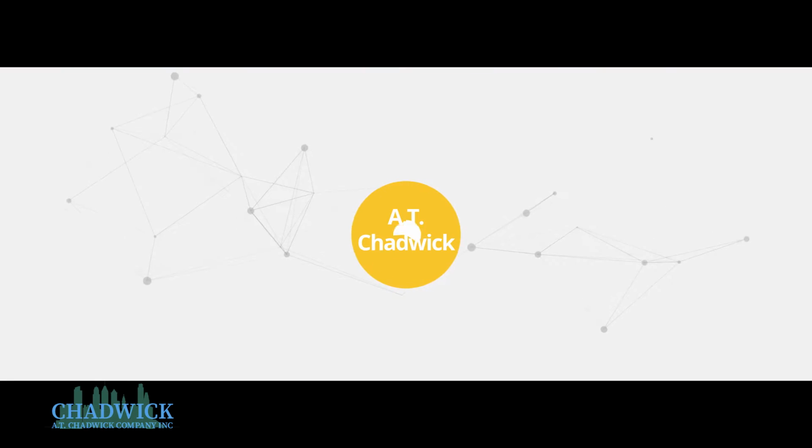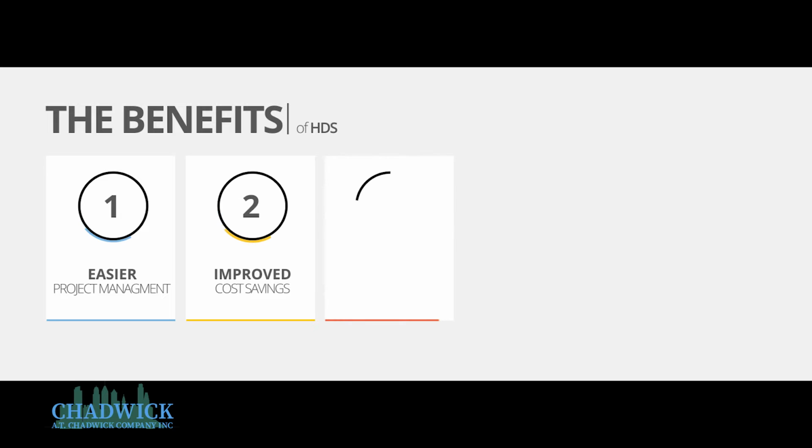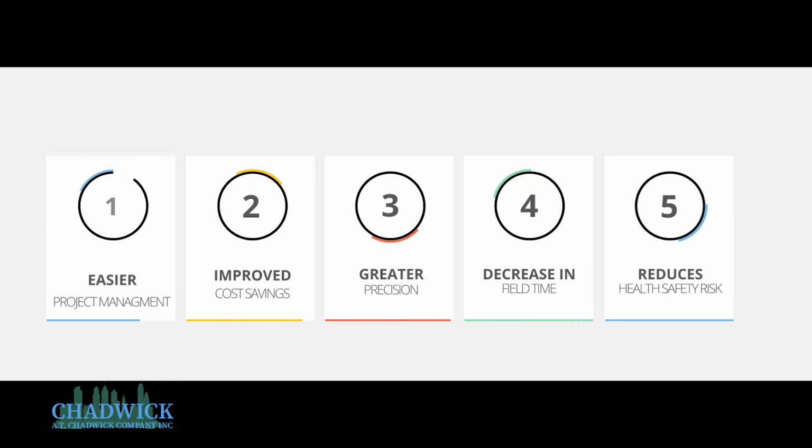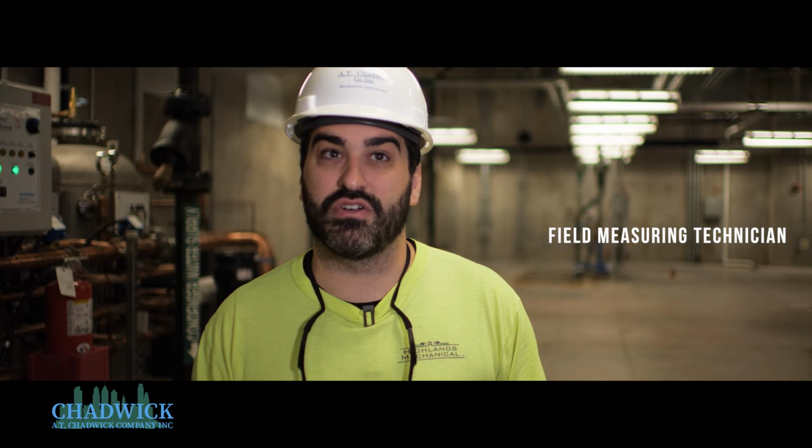a day. Recently, the company expanded to high-definition reality capture, otherwise known as laser scanning. Its benefits are more efficient project management, improved cost savings, greater precision, decreased field time, and a reduction in health and safety risk. All the new technology makes it a lot easier and makes it more beneficial for the company to use products like this.